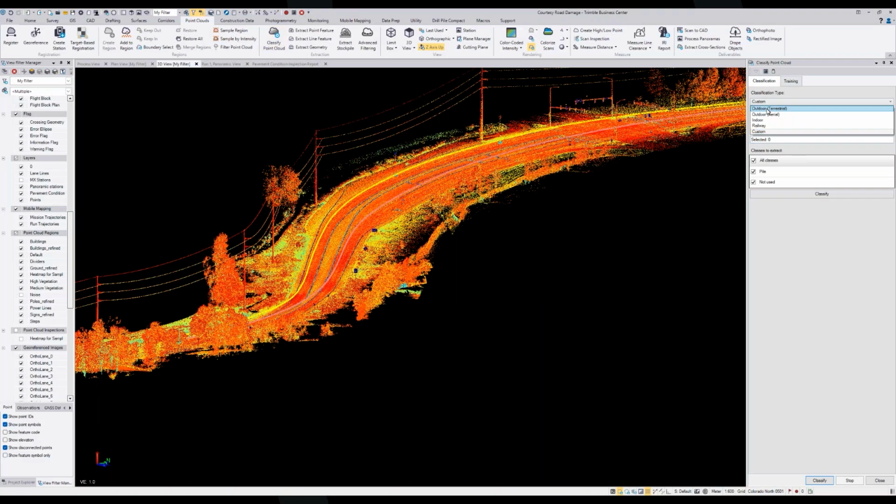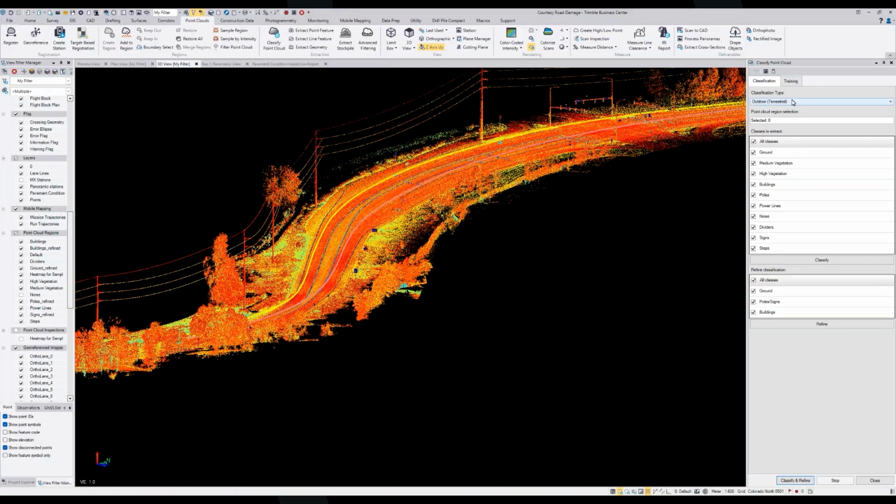So I've already classified it, and I'll switch over to that in a second, but I wanted to open up the command first. So the outdoor terrestrial model was used. The entire point cloud was selected with all classes and refinements. So I just opened this up to give you an idea of some of the current classes: ground, medium vegetation, high vegetation, buildings, poles, power lines. Noise is my favorite one because I used to spend a lot of time cleaning noise out of point clouds. Dividers, signs, and steps. And we're always looking to expand upon those. I see one of the questions in the chat is related to that, so we'll touch on that at the end too.